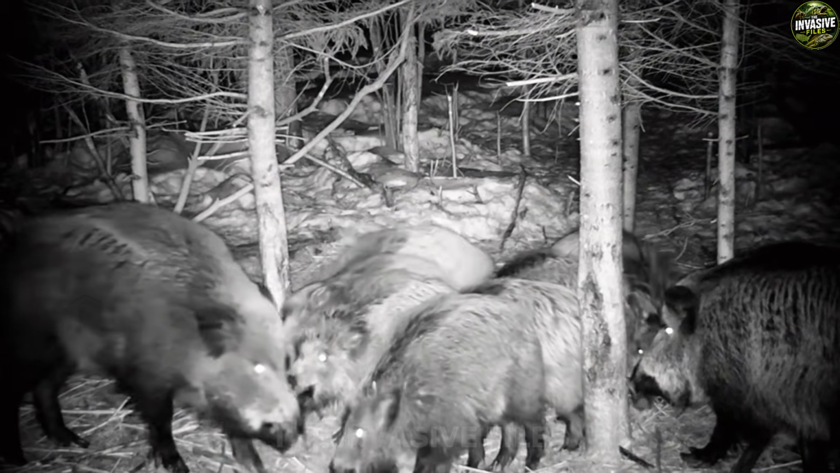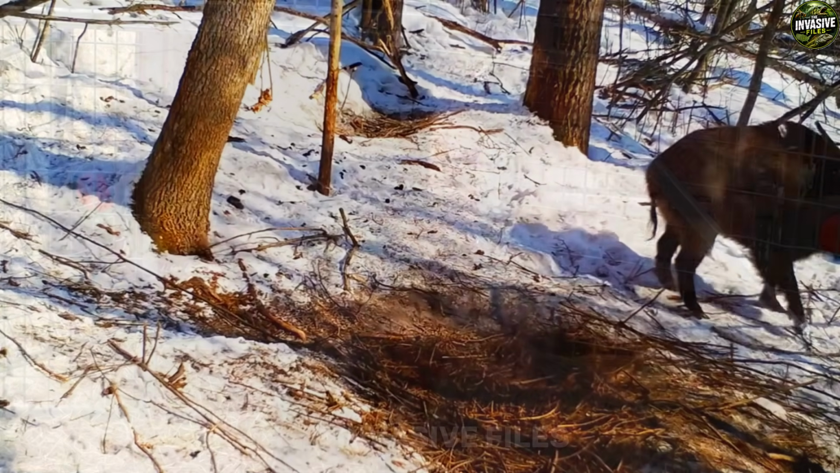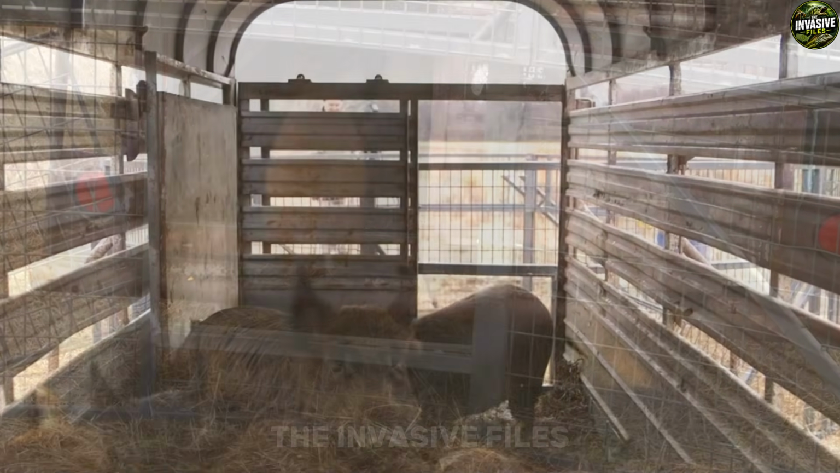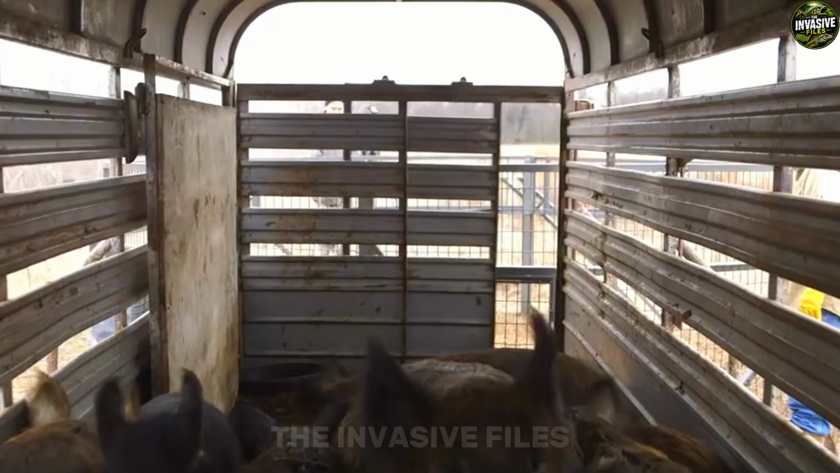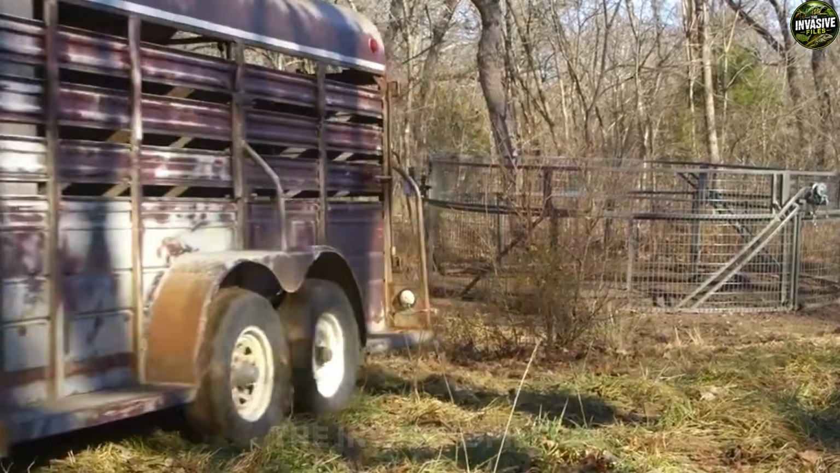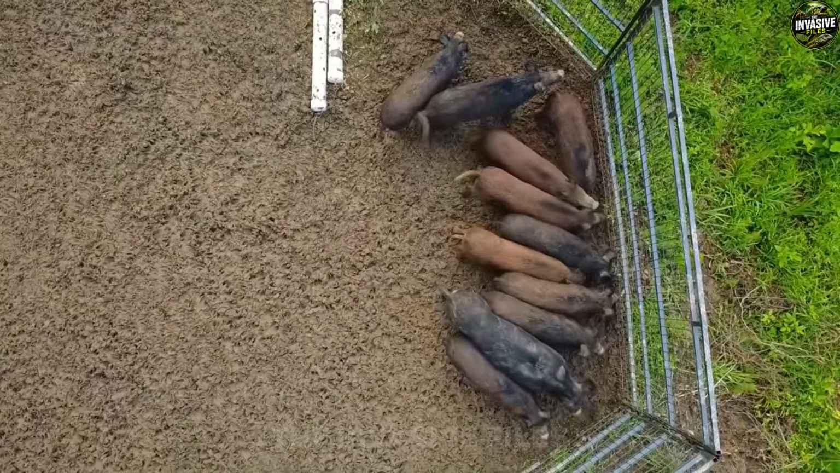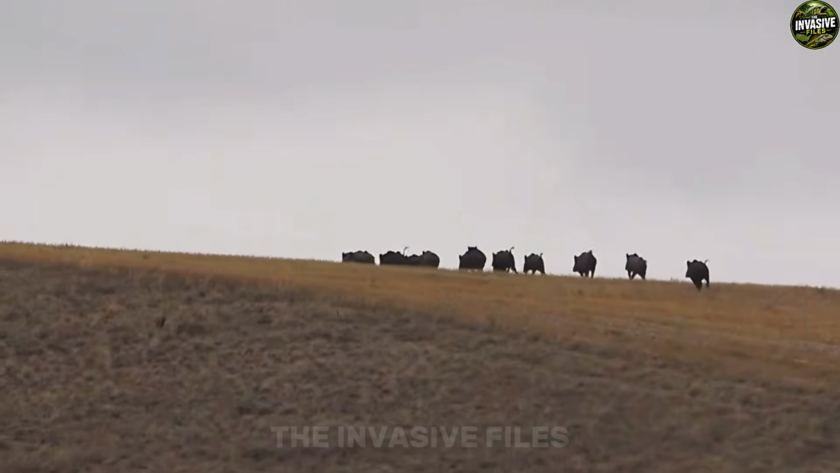Male hogs, or boars, follow a slightly different legal path, but the bureaucratic chain of custody is just as tight. The state permits trappers to transport live boars, but exclusively to state-certified high-fence hunting preserves or authorized buyer facilities. However, you cannot just throw a wild boar into the back of a rusted stock trailer and drive down the highway. Before any male hog leaves the property, trappers must follow strict disease control and identification protocols. Each boar must be officially tagged with a state-issued ear tag or marked with a permanent identification tattoo, creating a traceable record linking that specific animal directly to the property where it was captured.